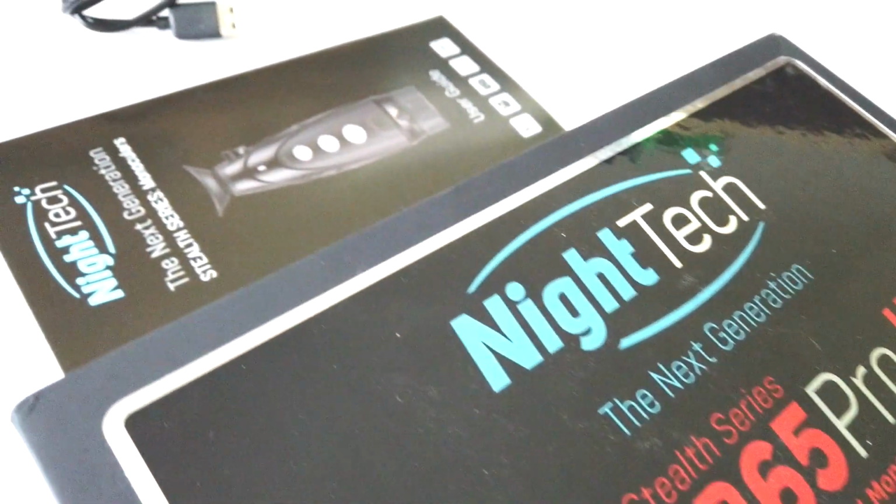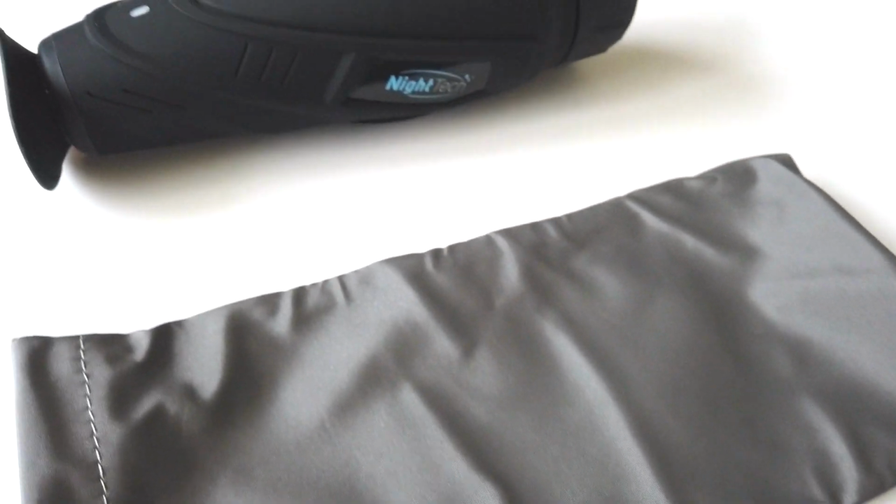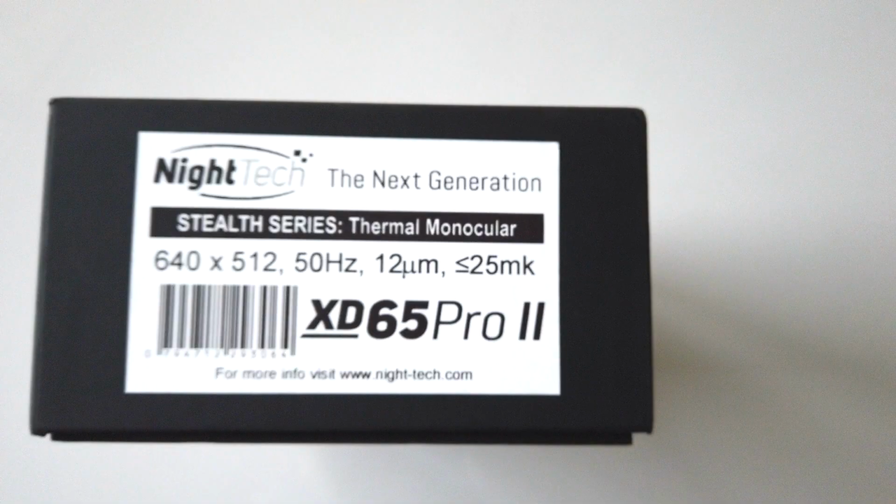Now in the box we get a USB charging lead, a video out lead, a cleaning cloth, a bag to put it in, and of course the monocular. So what are we working with?